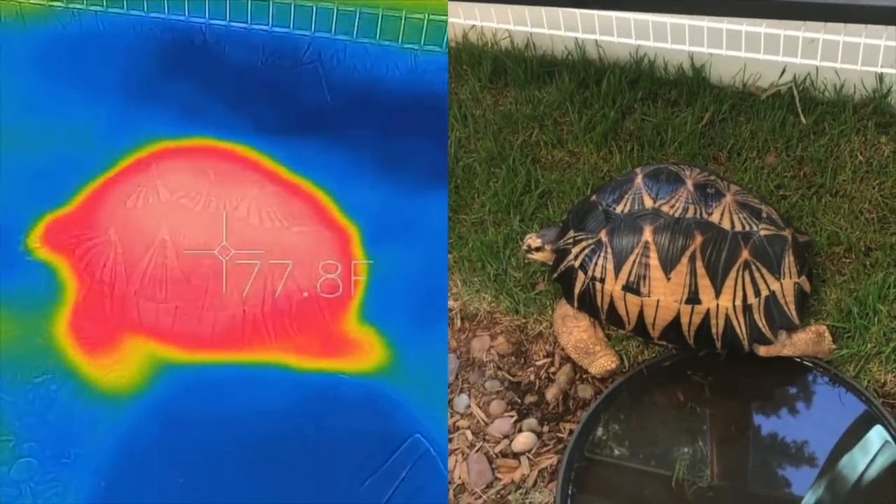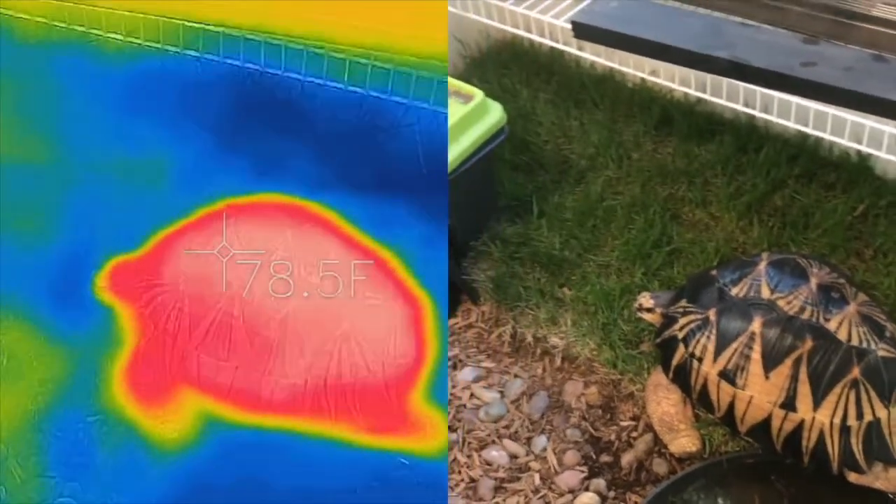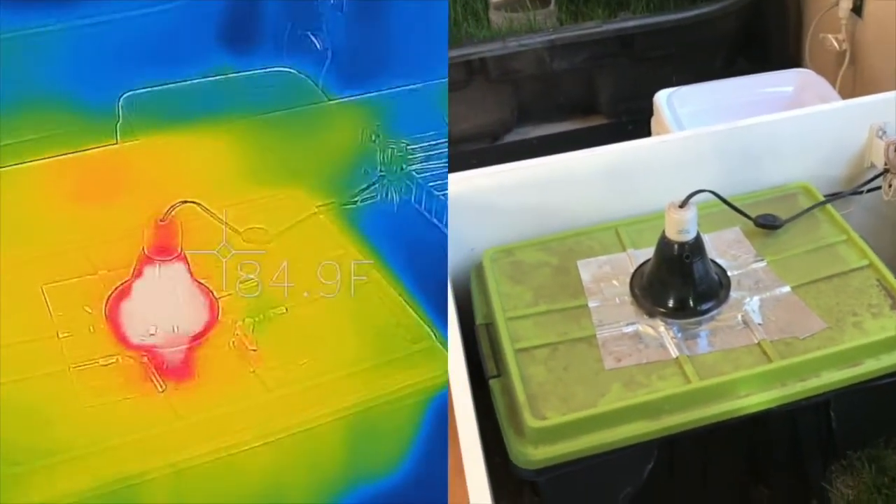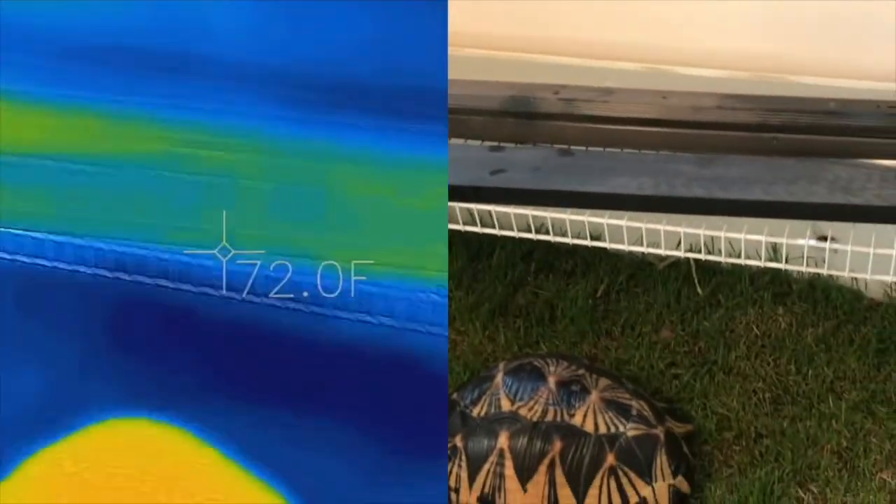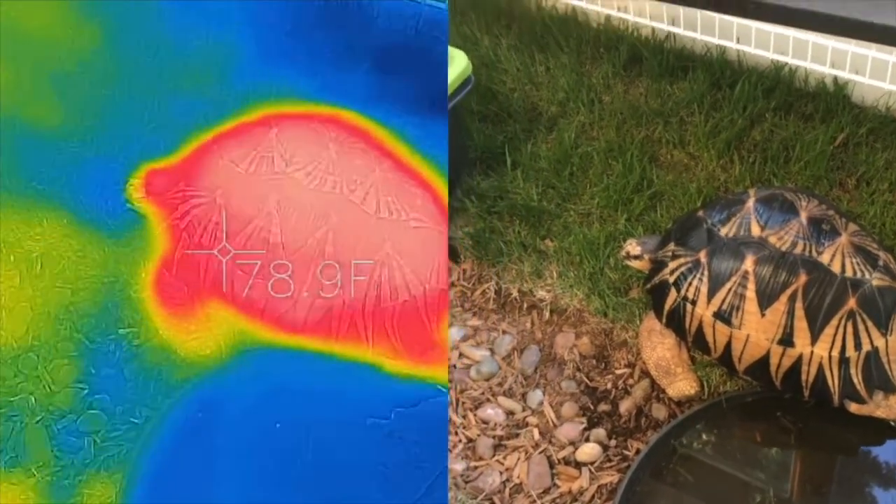He's been out of his enclosure for a little while, but his body is up in the upper 70s because of the way that we heat the enclosure. Now, I have learned that this heater makes it way too warm in there for him, and it definitely was giving him warm spots on his shell instead of this overall. You can see he's basically the same temperature across his entire body.